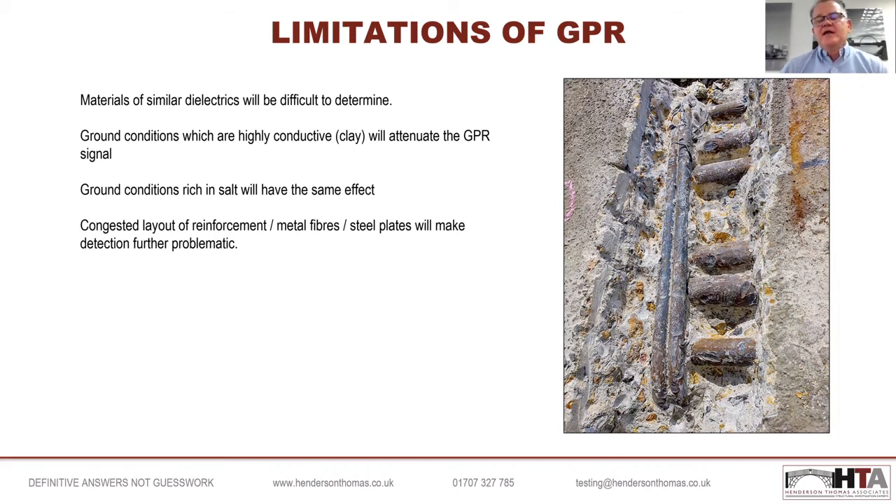Also, clay soils, because of the increased moisture content, become more highly conductive. That highly conductive nature of any material that we're investigating will attenuate the GPR signal. And effectively, the signal is absorbed by the material very quickly, meaning its penetration depth is massively reduced.